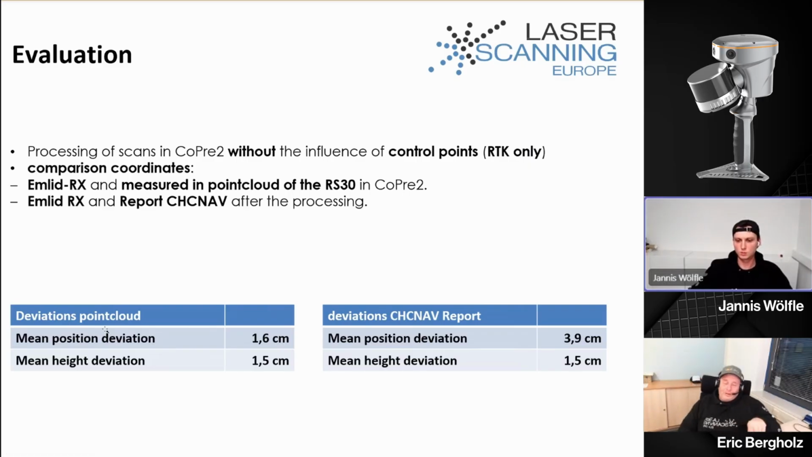On the right side, those are points where you use the ground plate from the RS30 and measure this point, and the same area is used with the antenna. There we have a little bit larger deviation between both measurements, and the height deviation is super good, I feel.